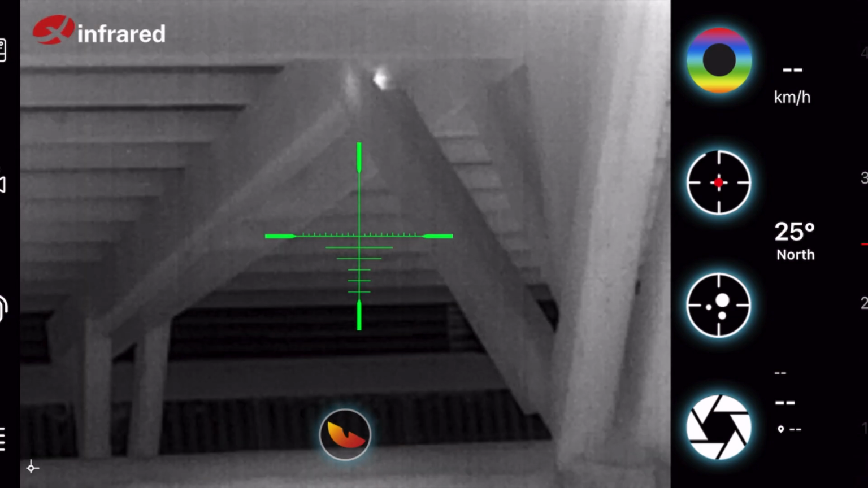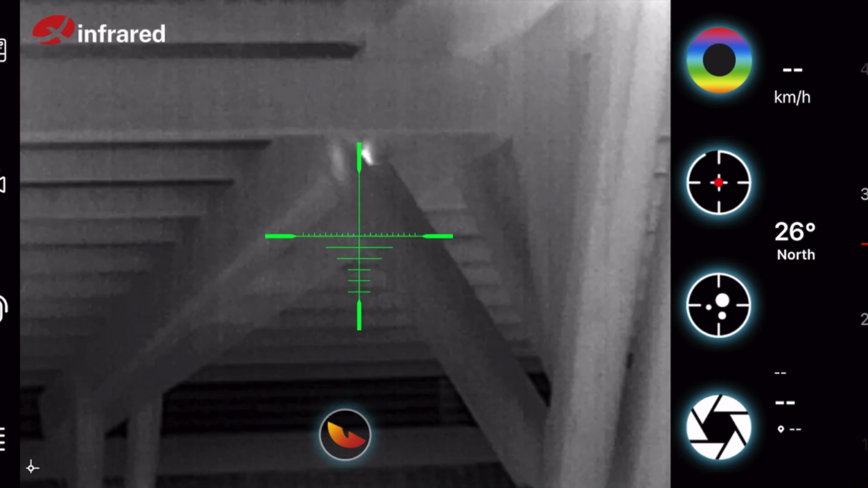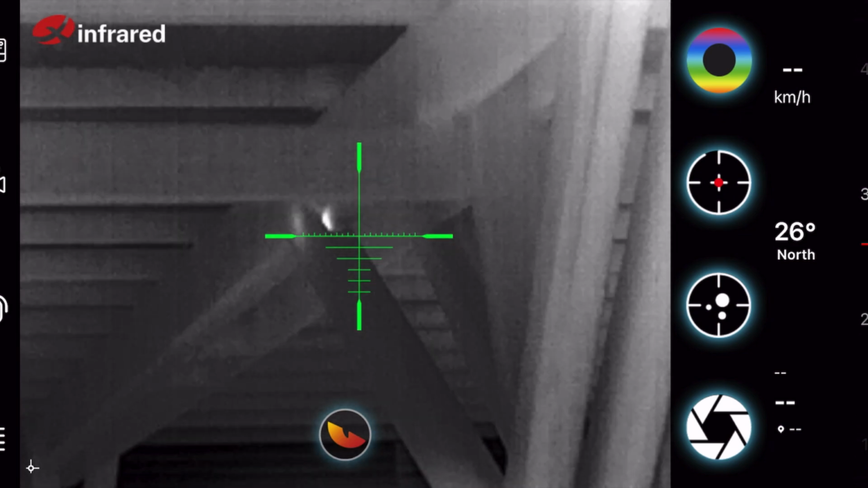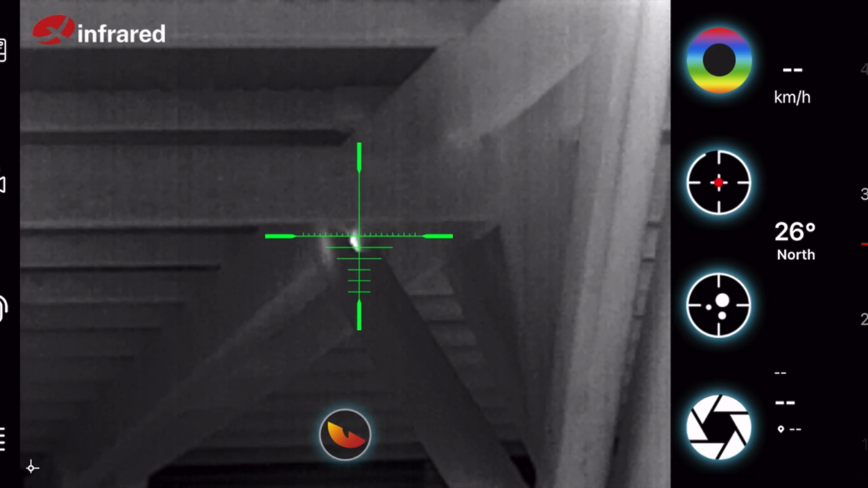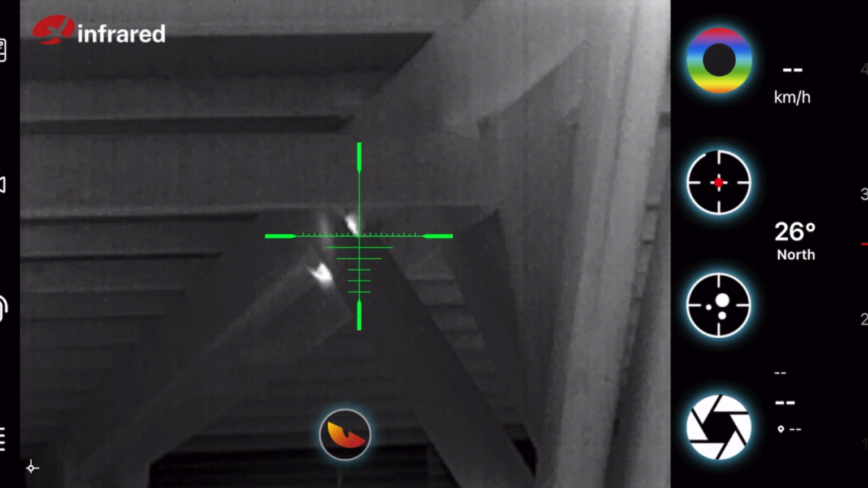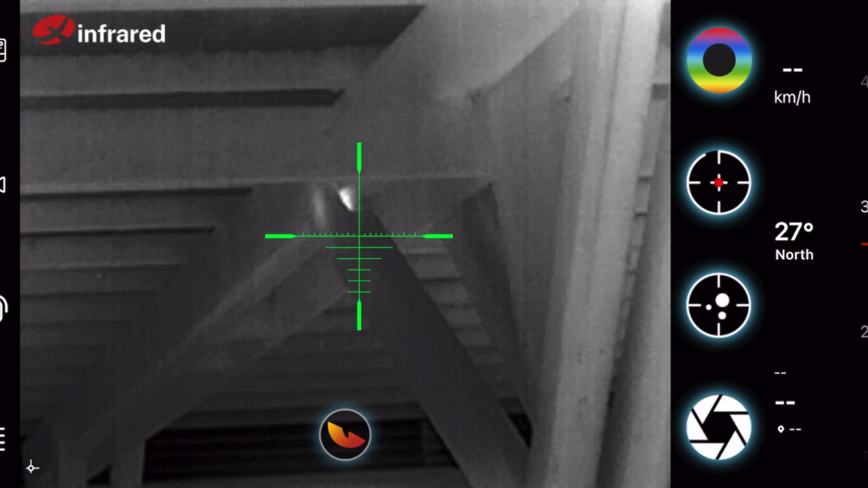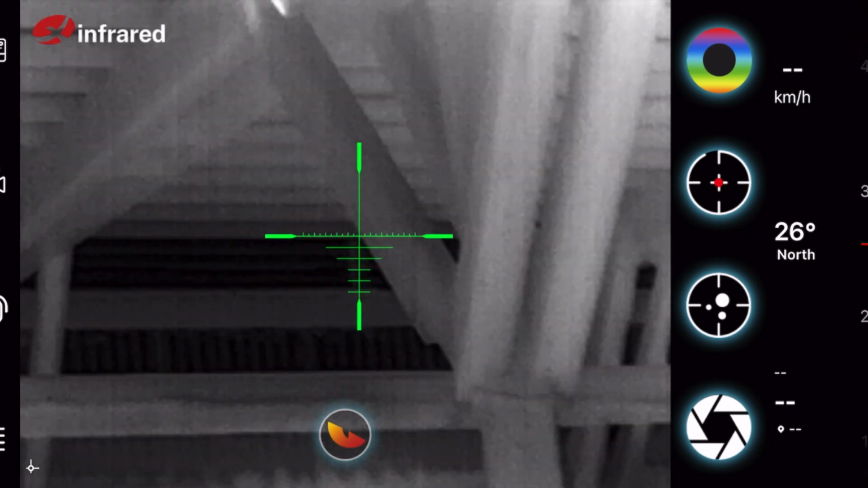They are definitely tucked back in here, and it's pretty obvious as to why they would do that. So this is our first shot. And you can clearly see just how effective this is as a pest control tool.